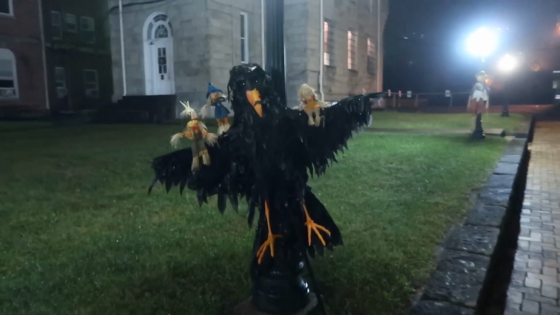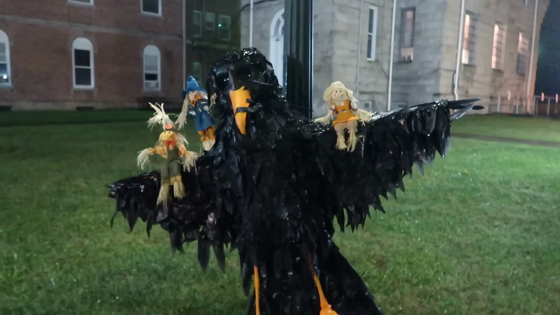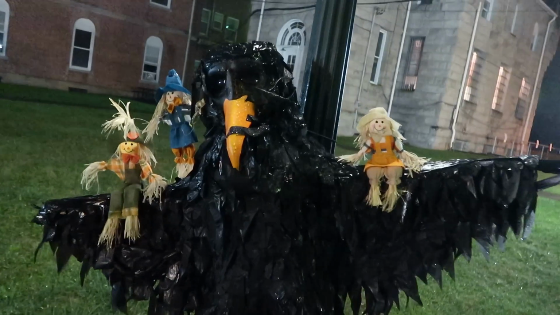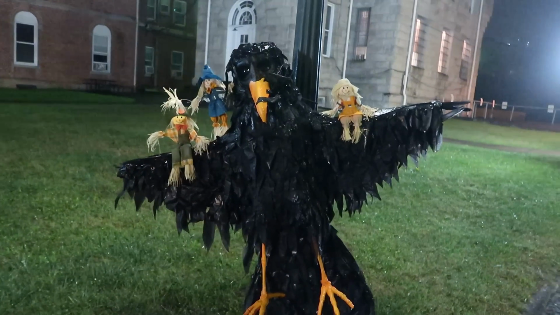Oh, here's a twist on things. Normally you see the scarecrow with crows actually sitting on it because they're not actually afraid of it. Here we have a crow that has tiny scarecrows on its shoulder. I love it. It's a total reversal.